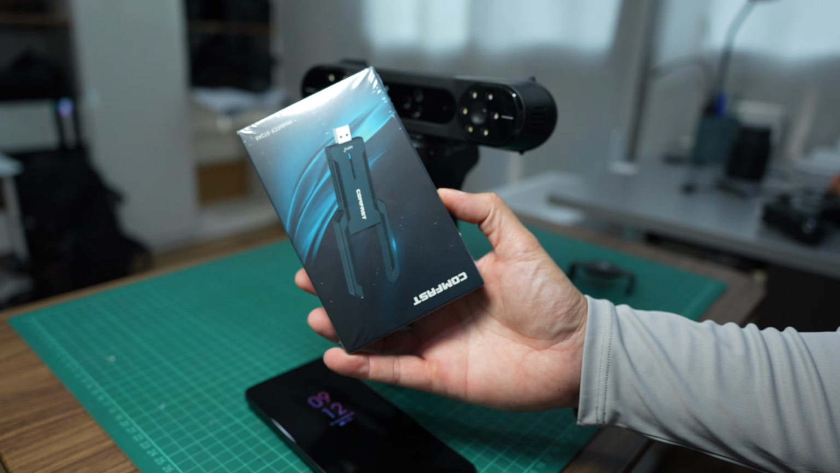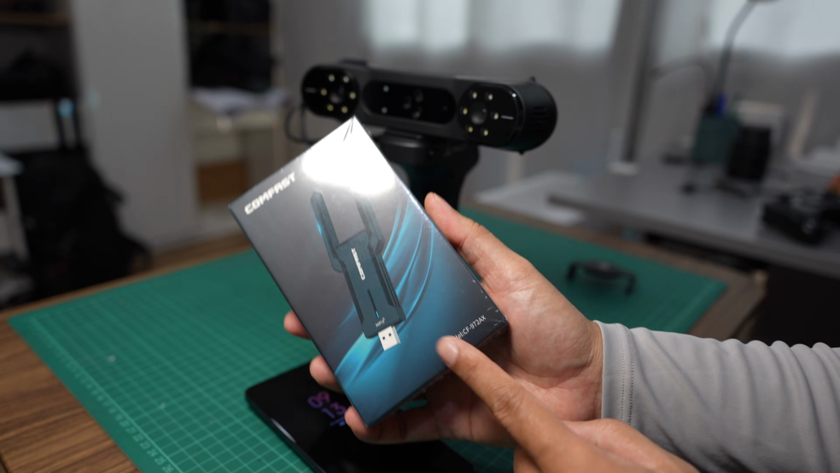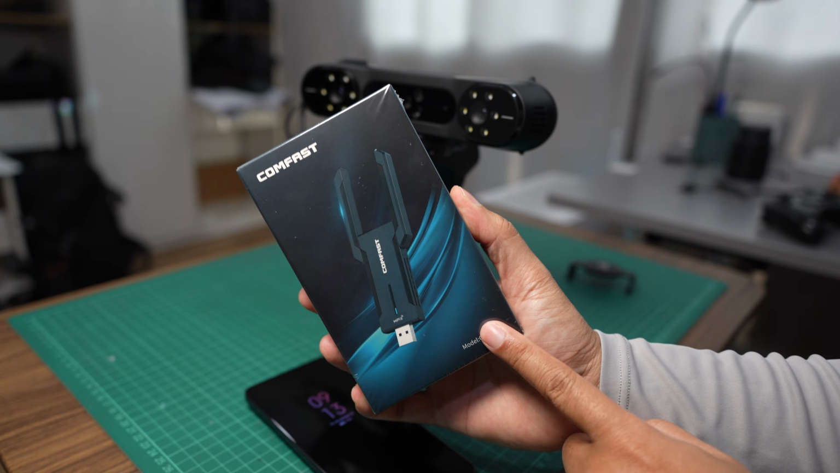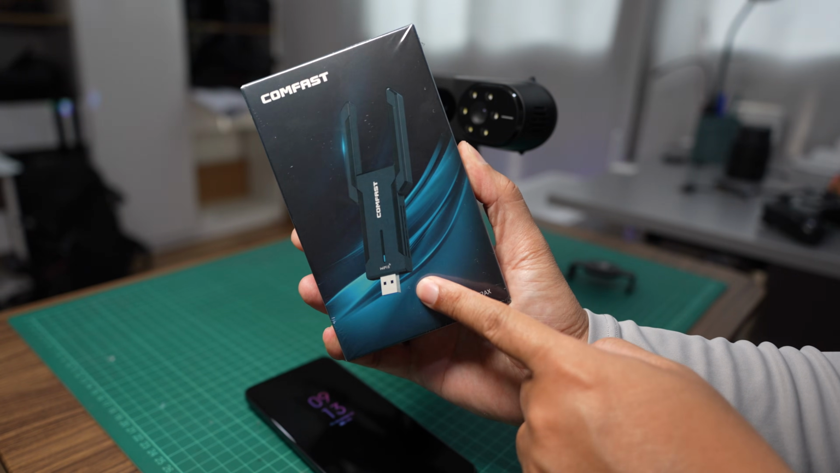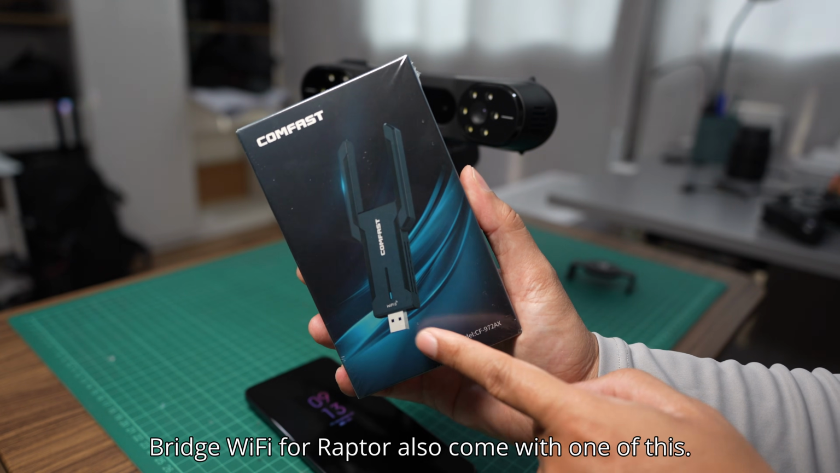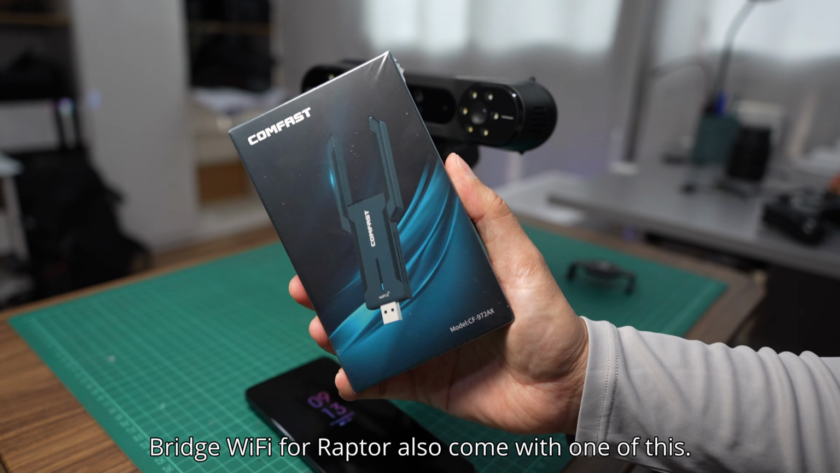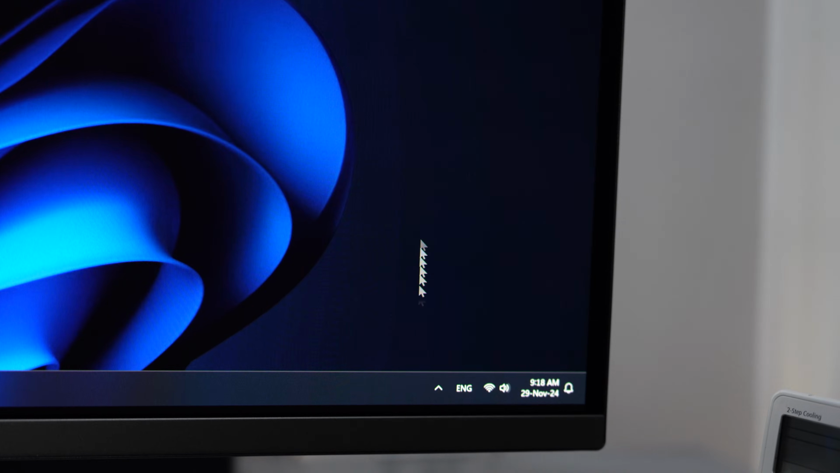It also comes with a Wi-Fi 6 adapter to USB-A. If your computer, laptop or desktop already has Wi-Fi 6, you don't need this one because its USB-A connection is slower. The one in your computer, if you have Wi-Fi 6, is a PCIe connection, so it's faster than the one that they give you in the box. This is for a computer that does not have Wi-Fi 6.